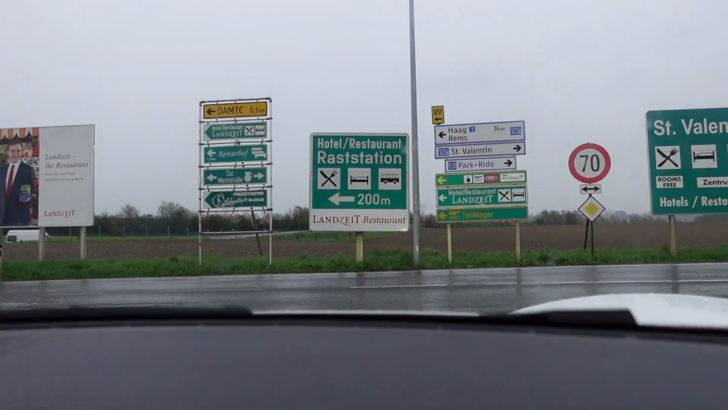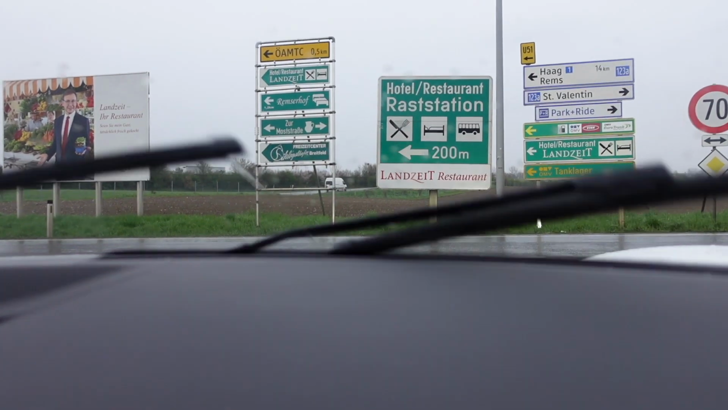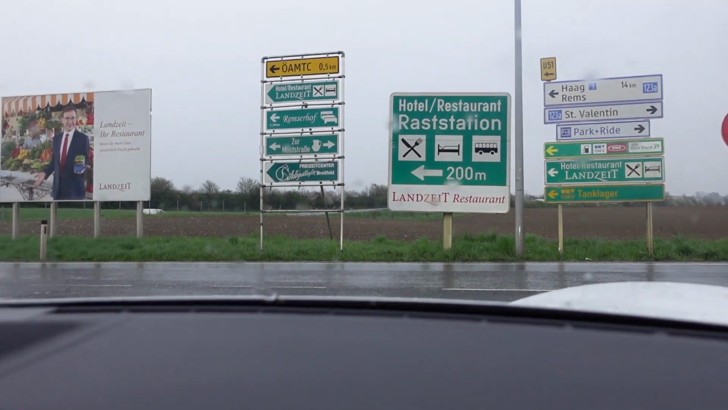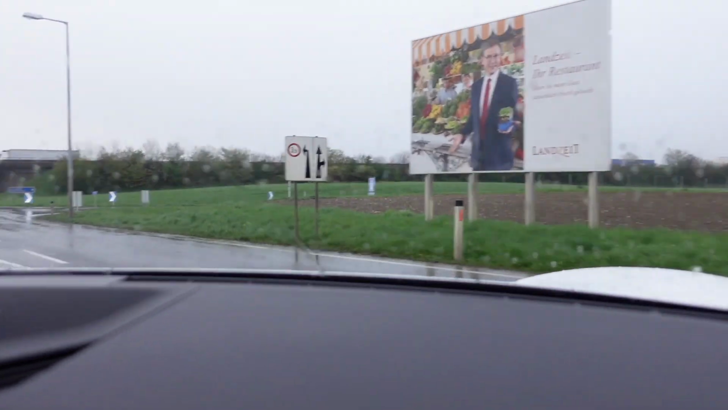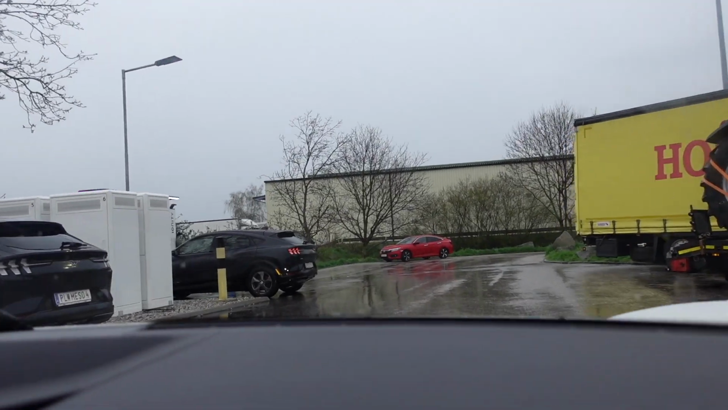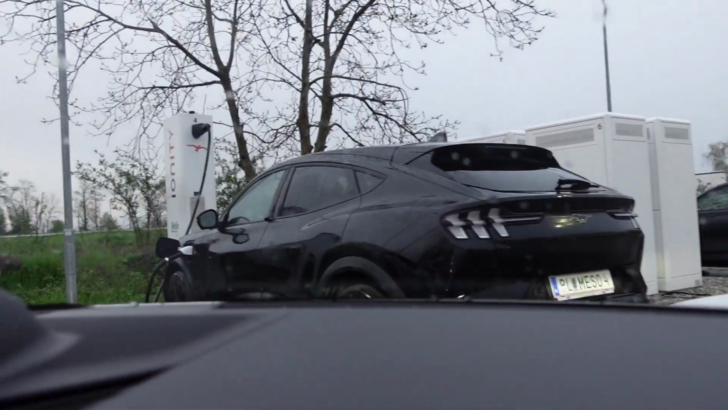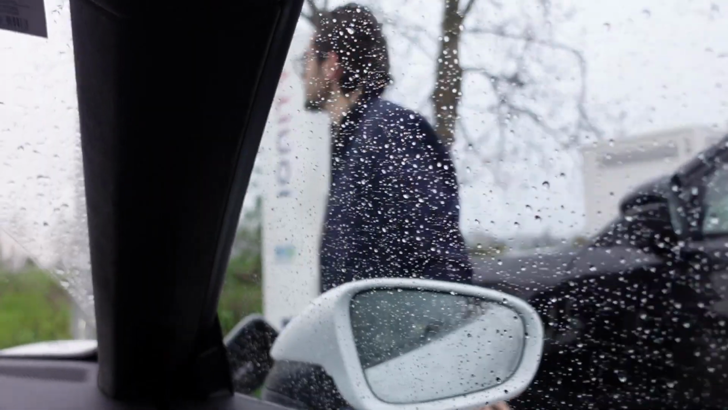Let's see if there is a free spot, and if there is, our plan worked, and if it's not, our plan was a failure. And we found a free spot. What a win for us. What a win.